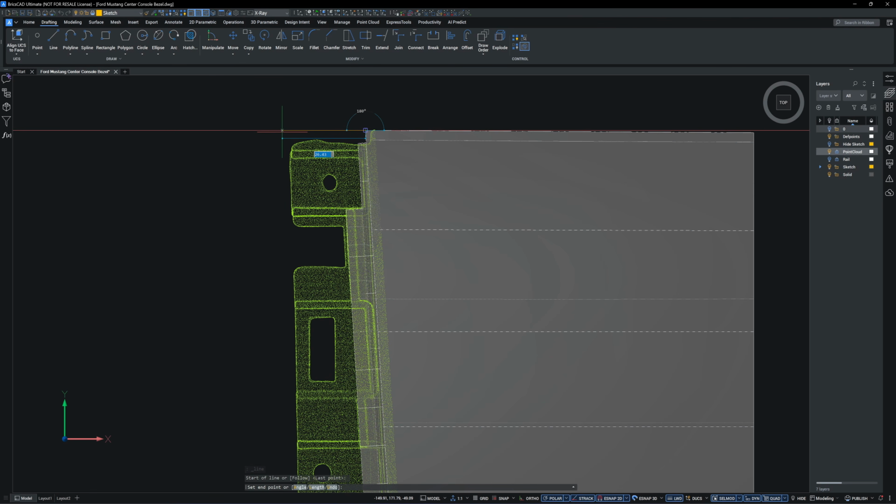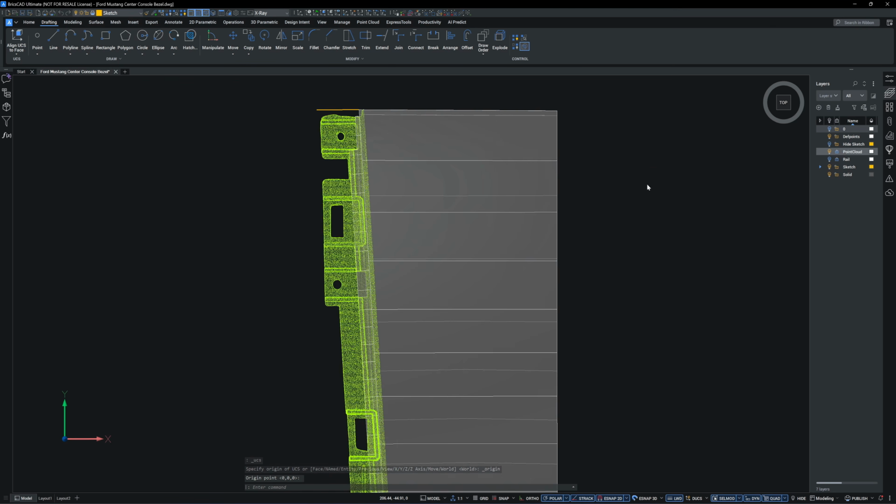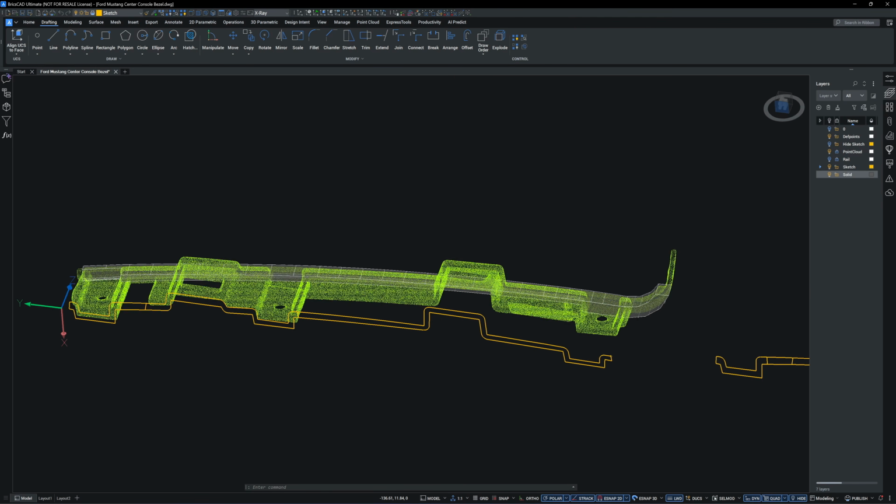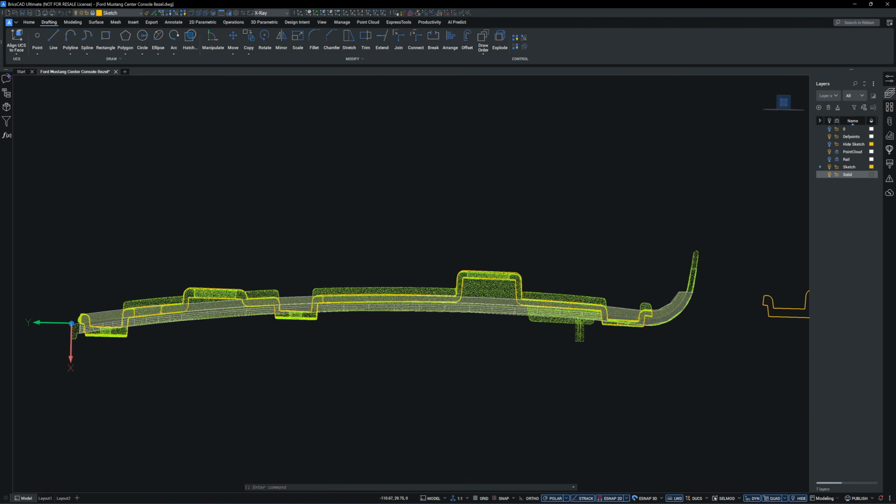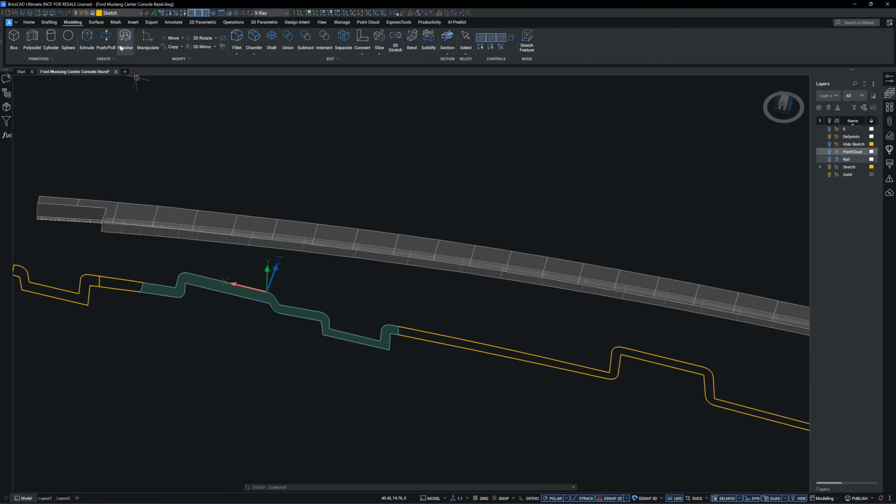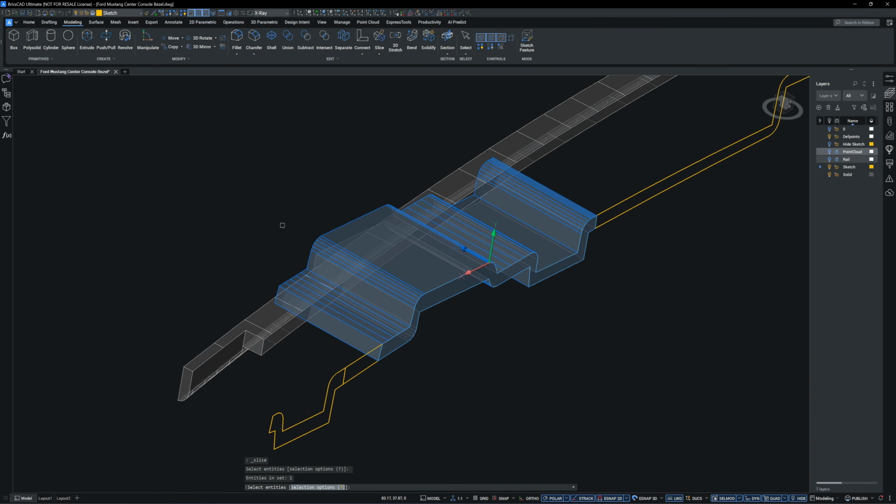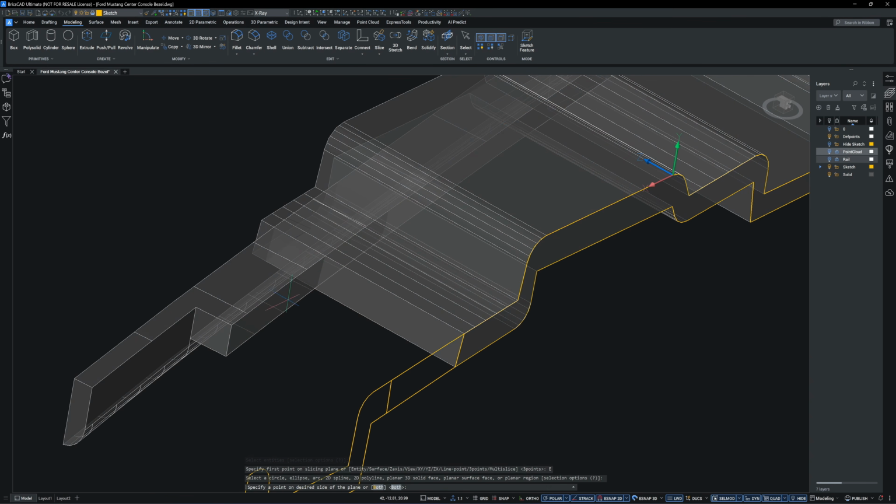Next, I move the UCS to the tip of this line to set up a new sketch plane, and then I will trace the bracket profile. This bracket will be extruded parallel to the original X-axis until it extends past the panel edge.